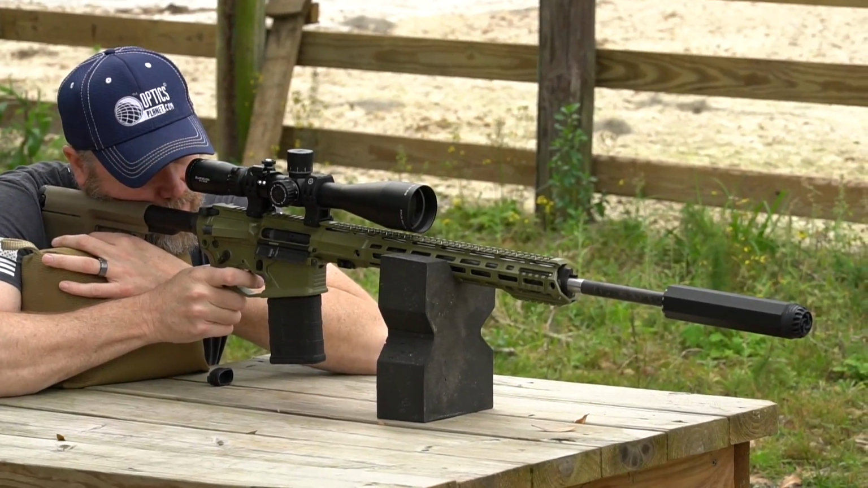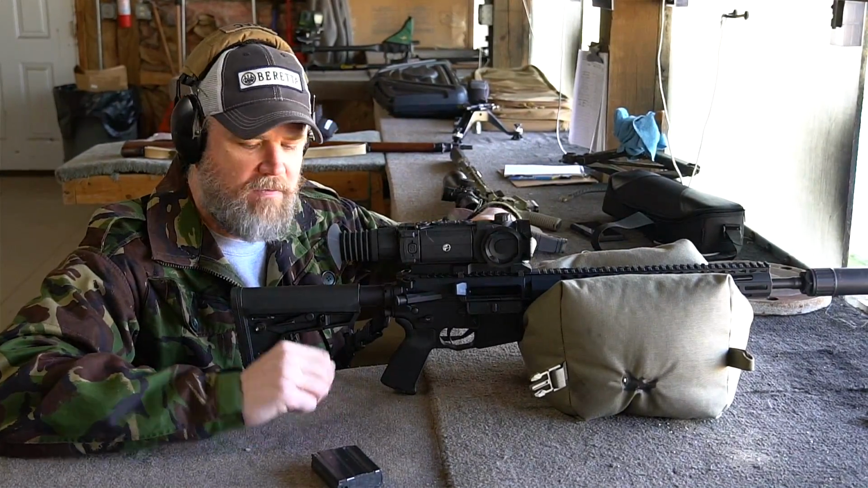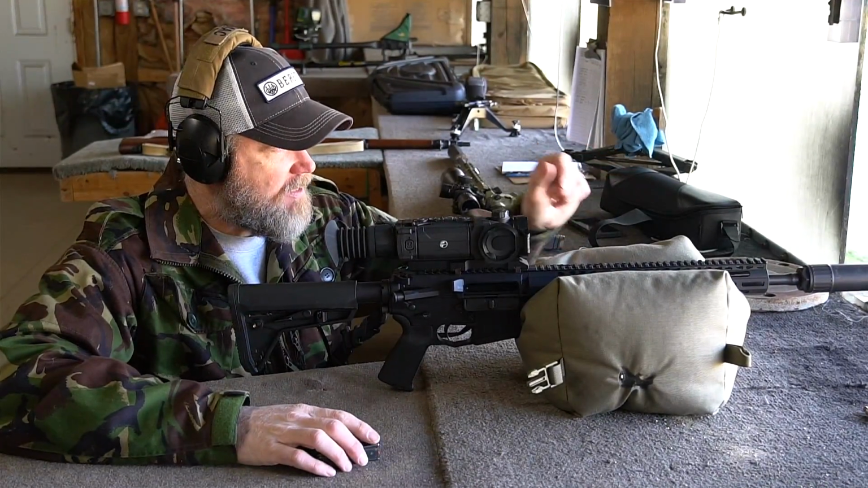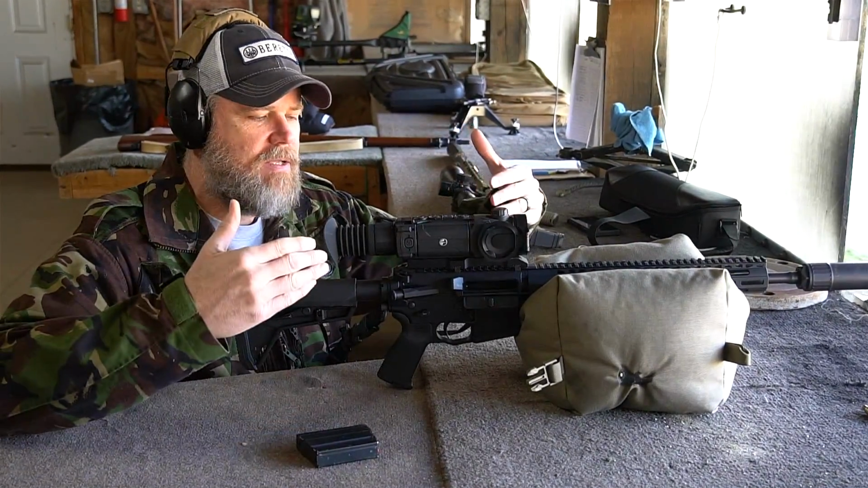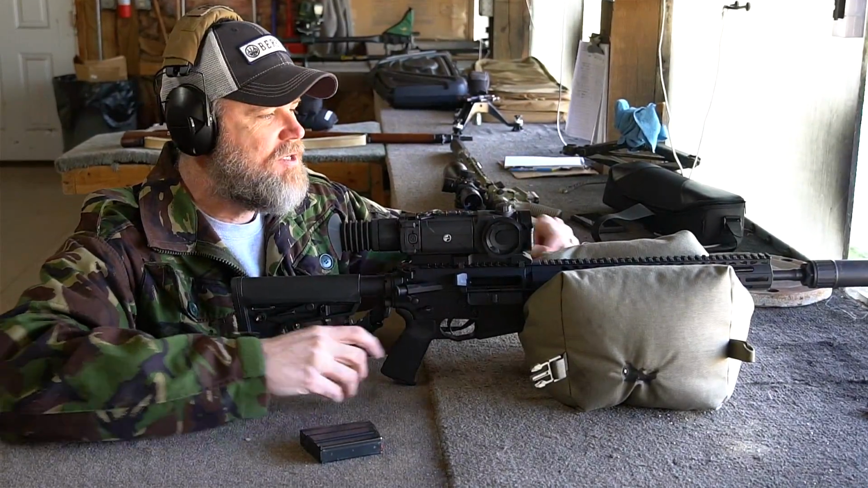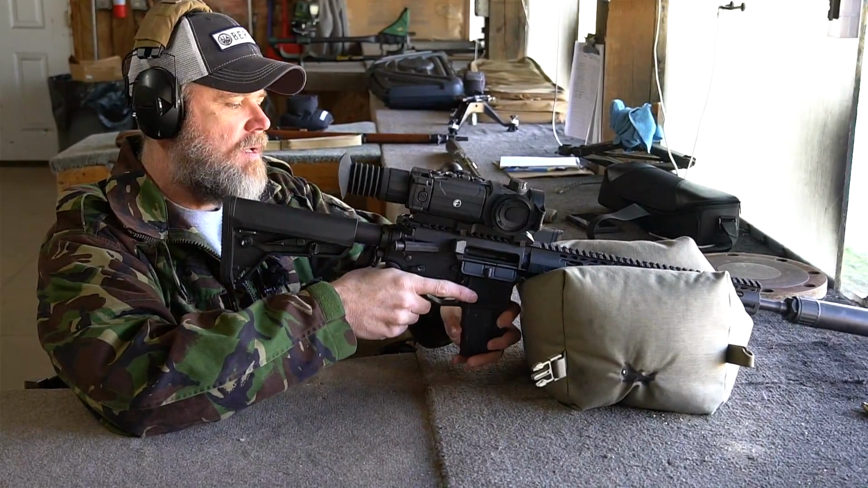What I want to show you guys really quick is what I see through the thermal sight. So I'm going to start the recording. I have 5 rounds loaded up of 6.5 Grendel, and I'm going to take a shot at a steel plate at 100 yards, and I'm going to take you along with me through the lens of this thermal optic. You're going to see what I see in a moment once I get the weapon loaded up. So I'm going to go ahead and load the rifle.